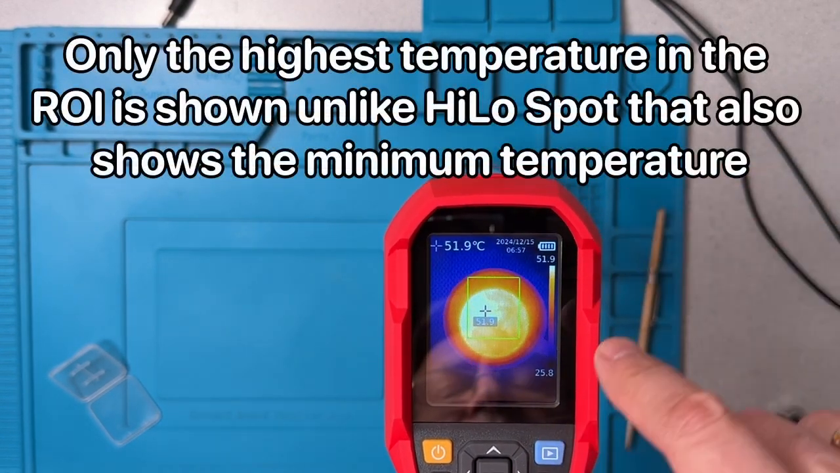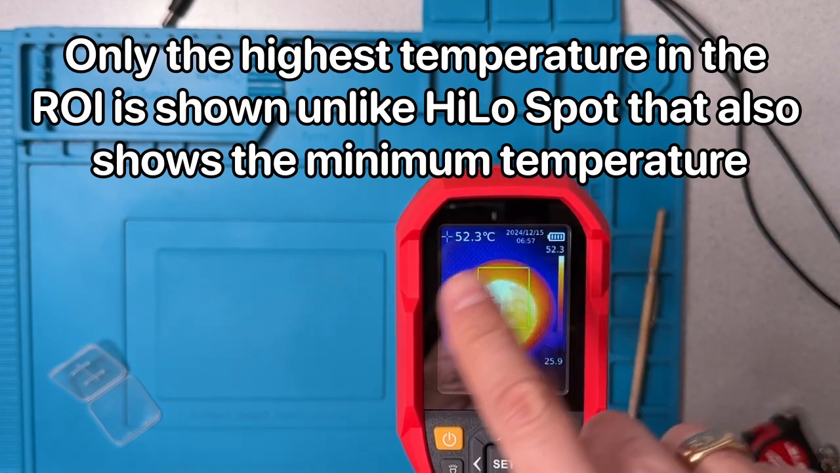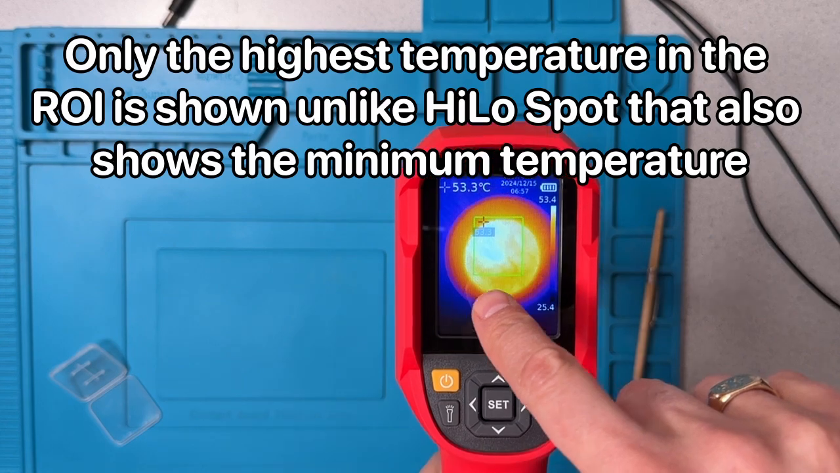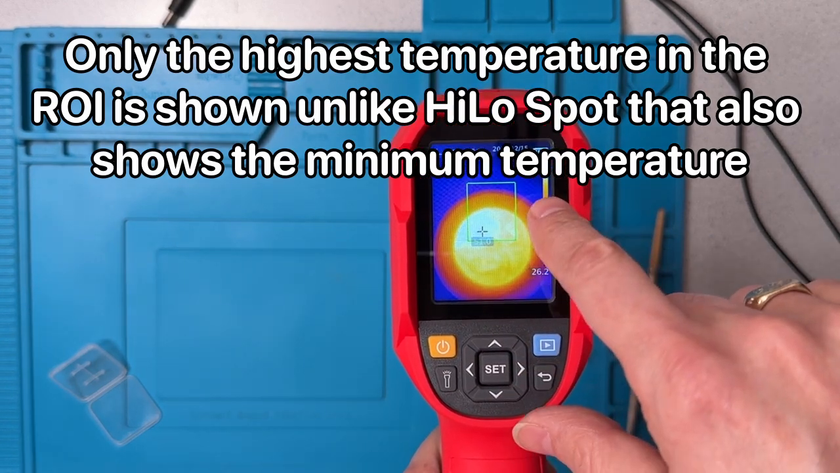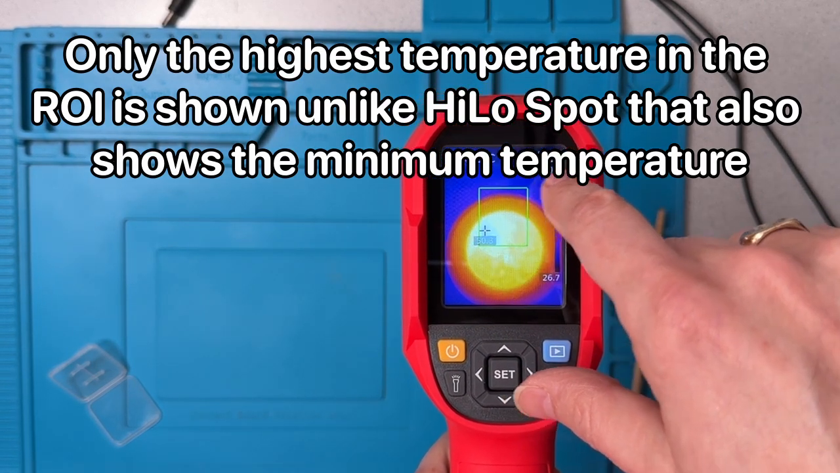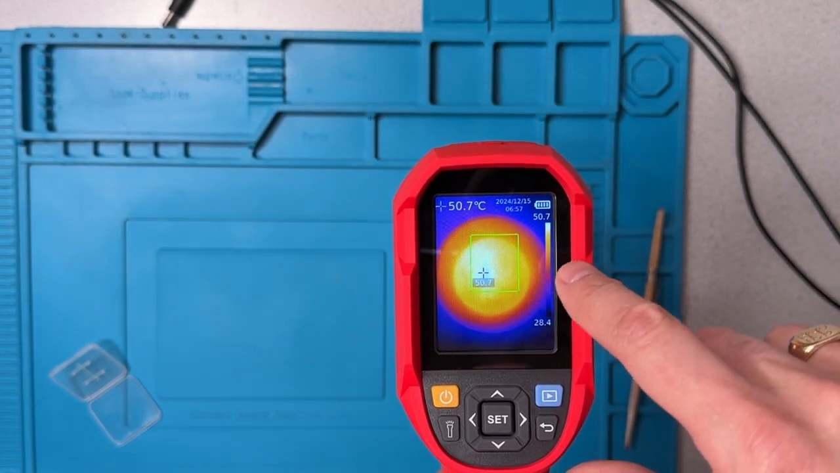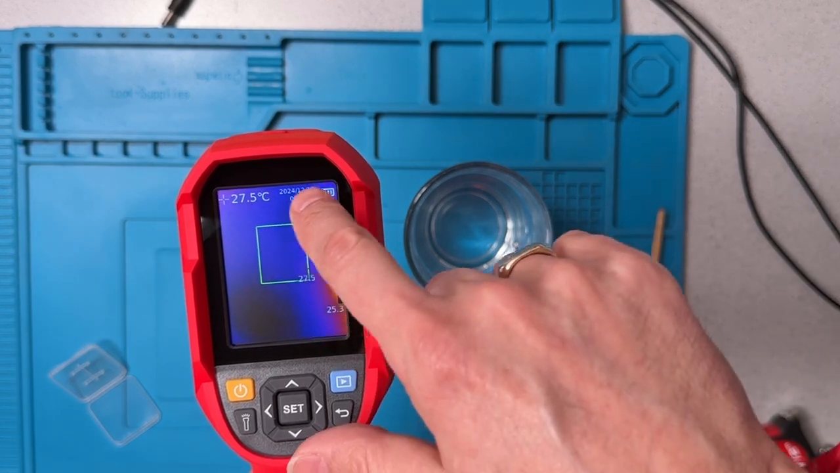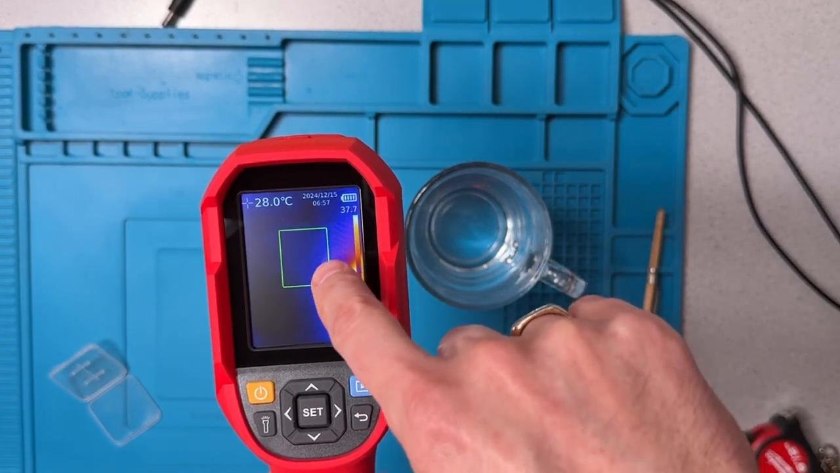And so rather than having that red crosshair kind of get lost on us inside the big frame, that crosshair will stick within that green boundary for the region of interest. And so right now it's pointing at the hot water, but if I move this over here, you can see that the red crosshair is still staying there.